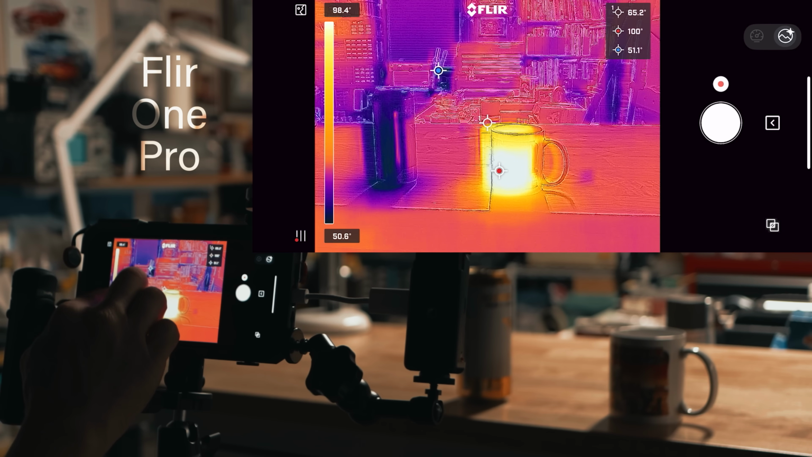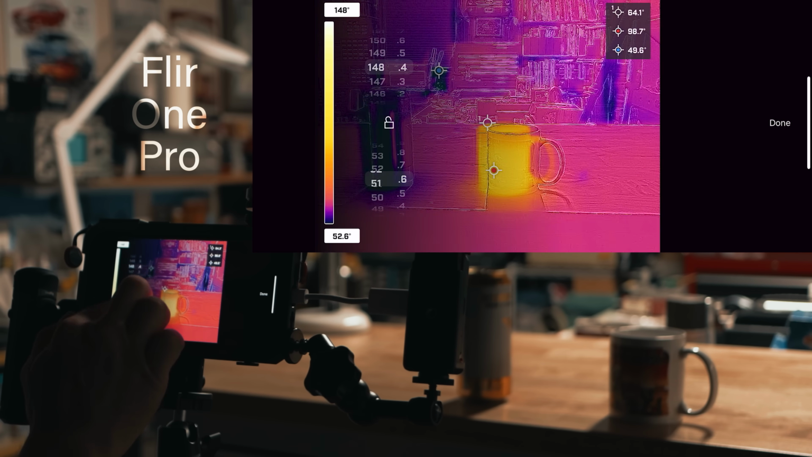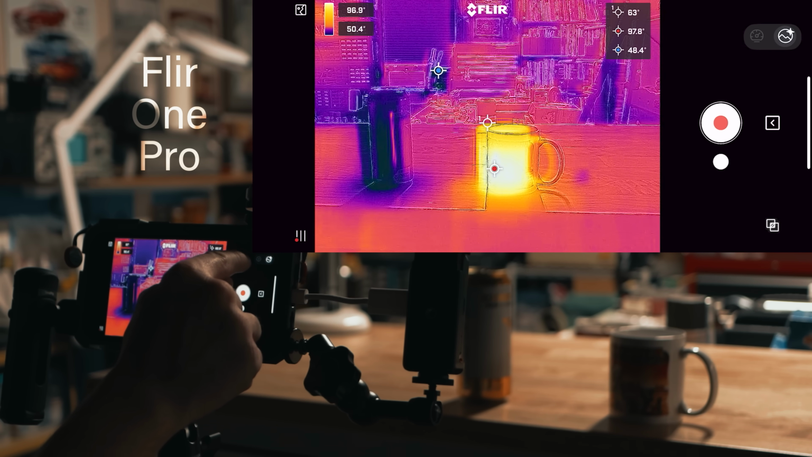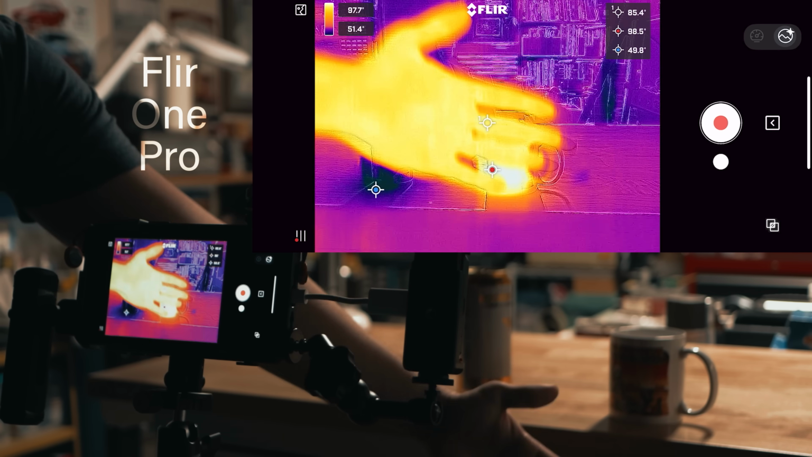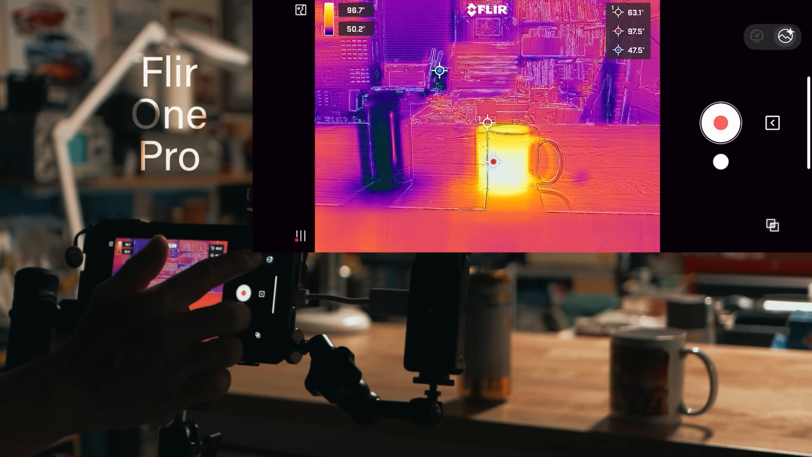Here's manual mode. Oh, that's cool. You can manually change the temperature of each color. So if you just want the mug, you can see that. And it also has this feature right here. It has like a clean and then like a speed. So I guess this is just a cleaner image. See, it's not very fast if I move my hand in front of it, but we can change it over.